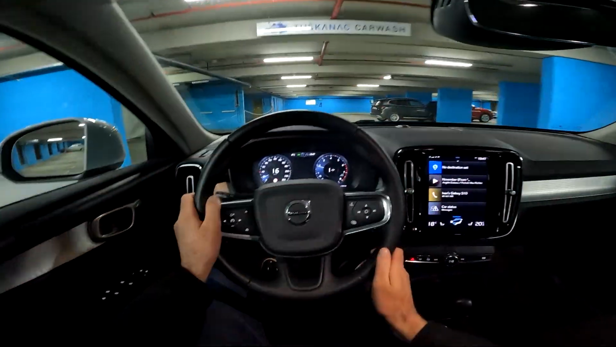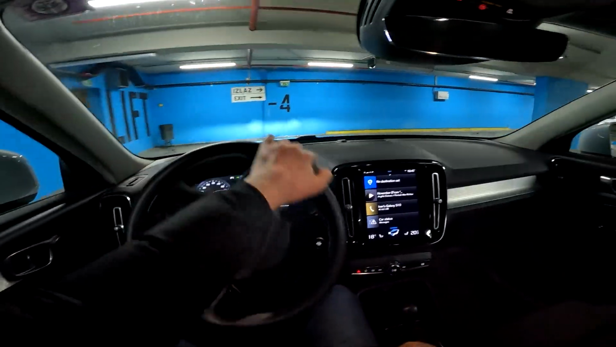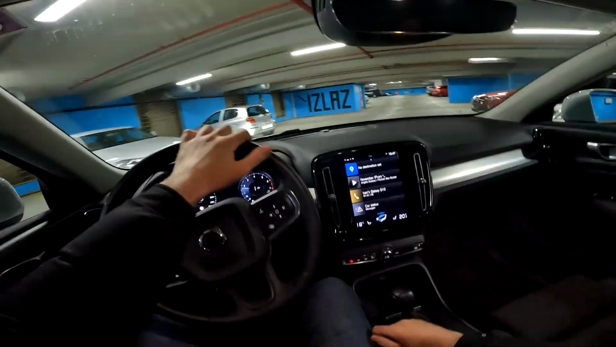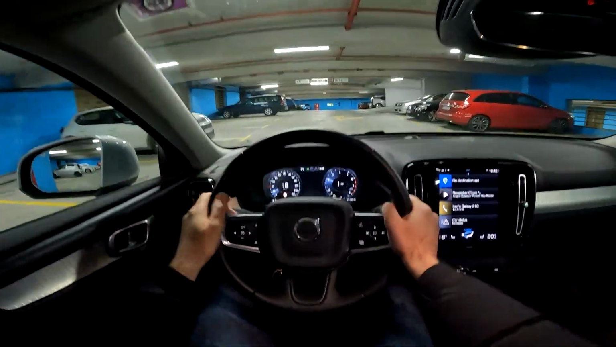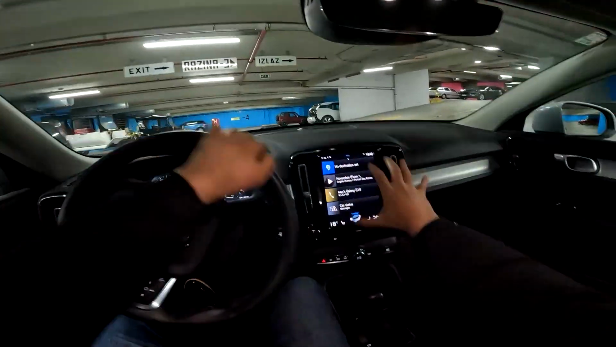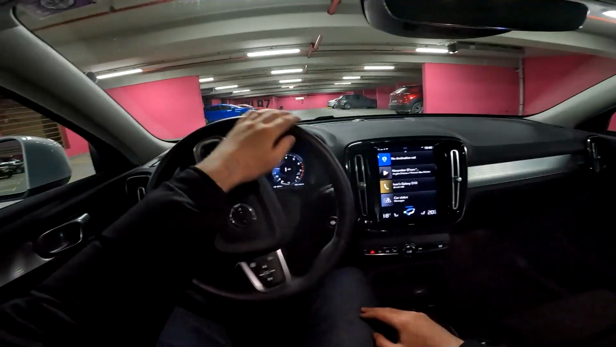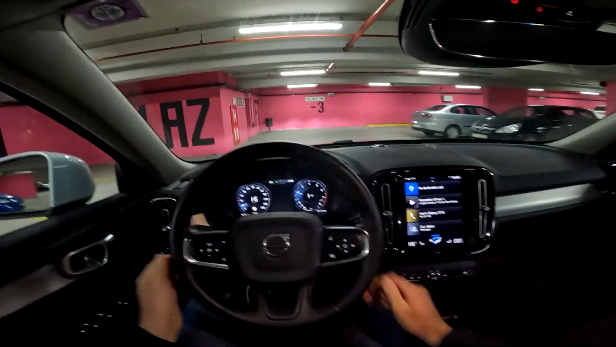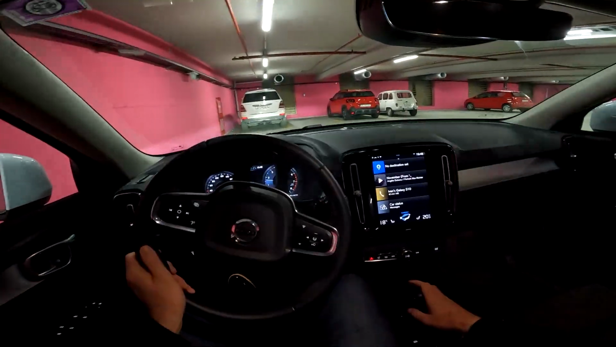So you see here in front of us we have the beautiful layout. We have a 12.3-inch digital cluster. I will show you the different views of that cluster that are available, and here the main touchscreen. And what's even better is that those features are standard. So each XC40 has the digital cockpit and also this main touchscreen in the middle. Also, you will notice that the layout is pretty similar to the layout of more expensive models, so the XC60 or XC90 or even the S90. So that's really nice, and I think this is really a lovely place to be.